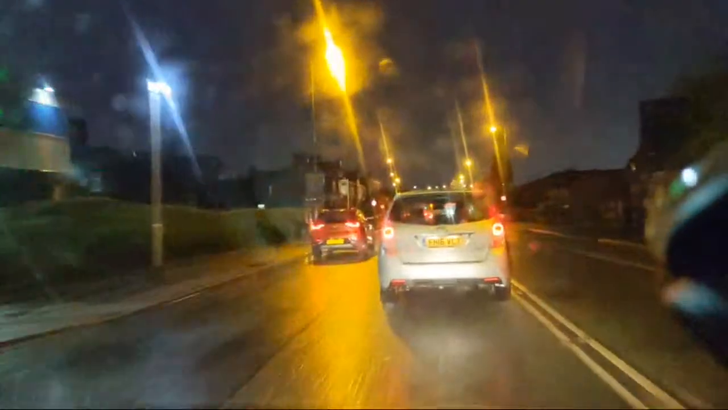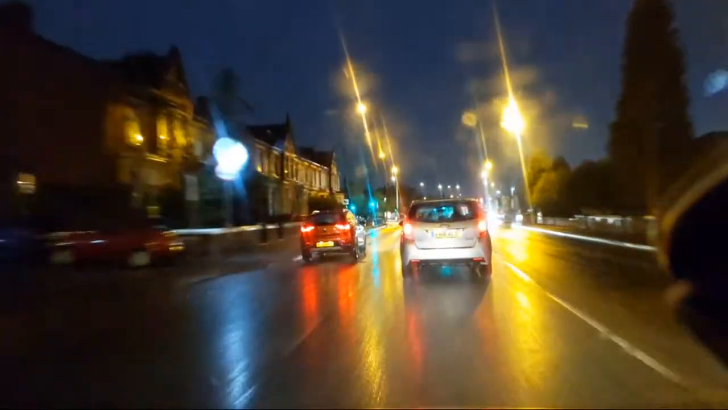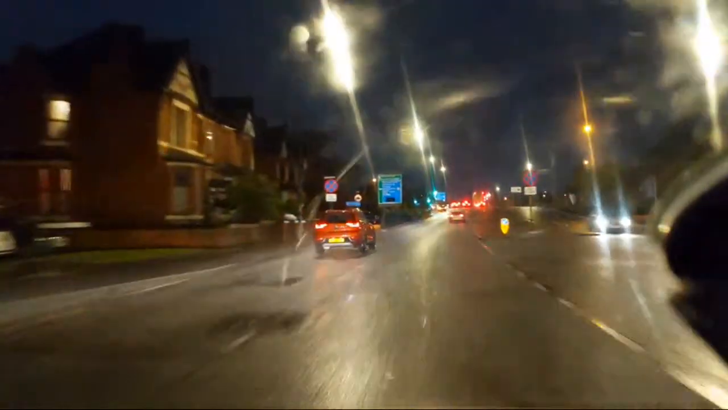Brilliant. What's the point of that then? Pull in front of me and then pull back in the lane.